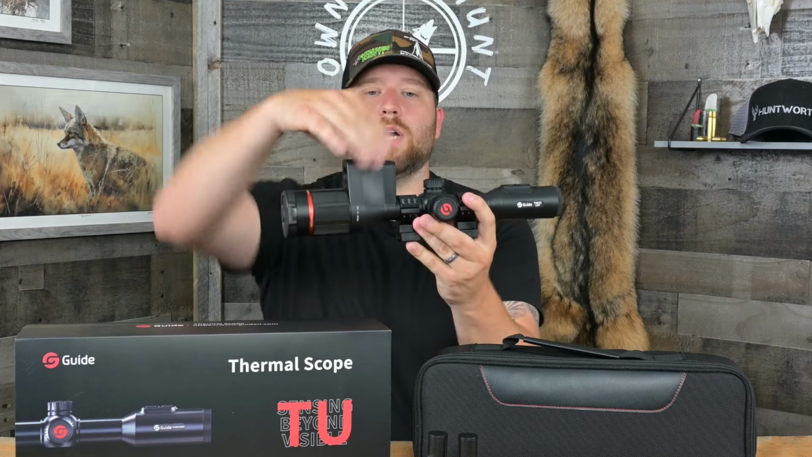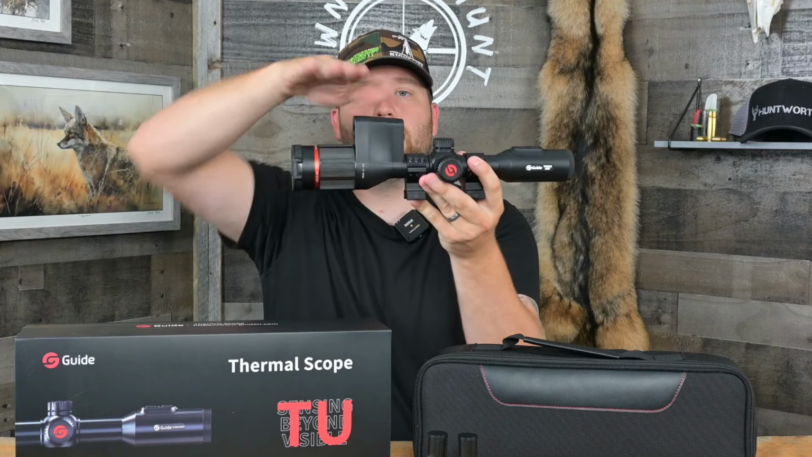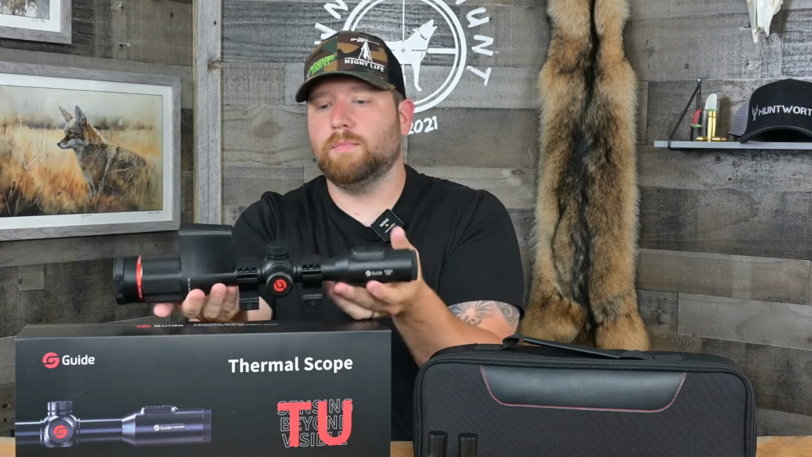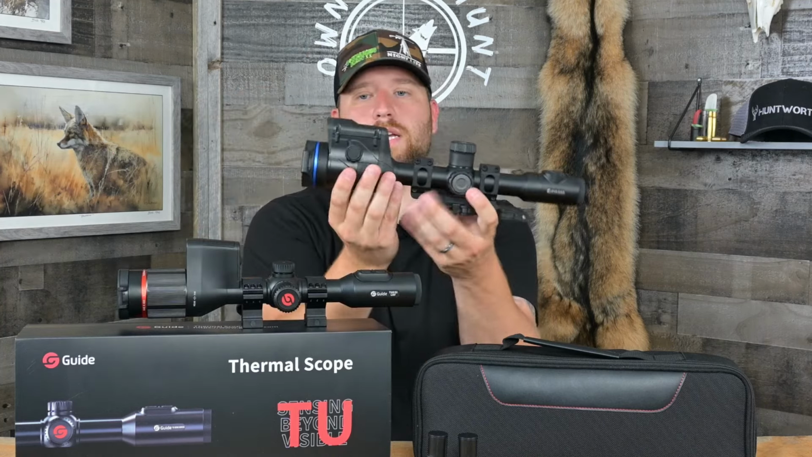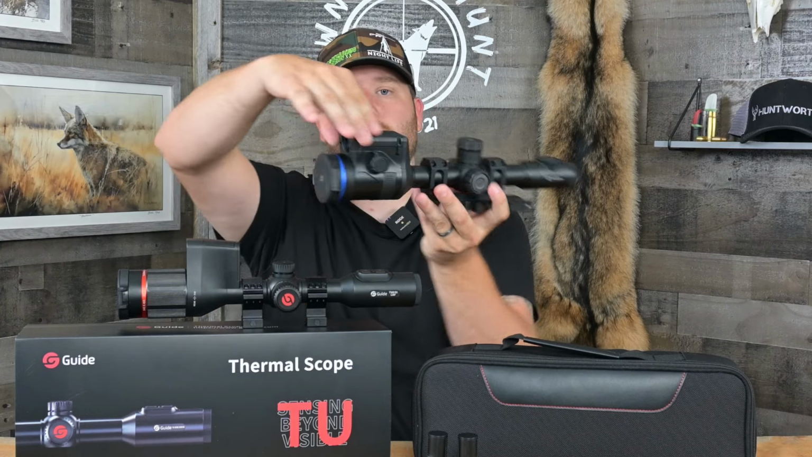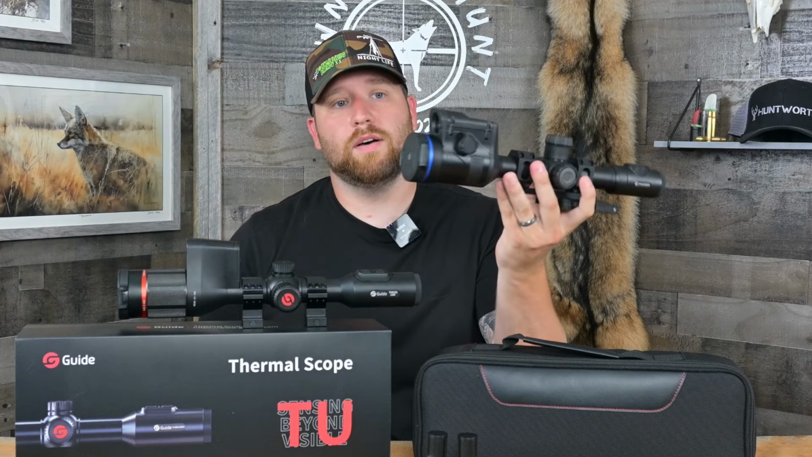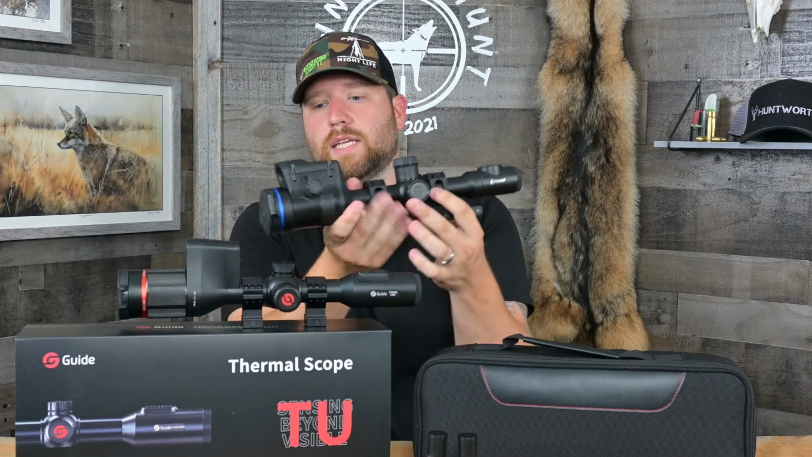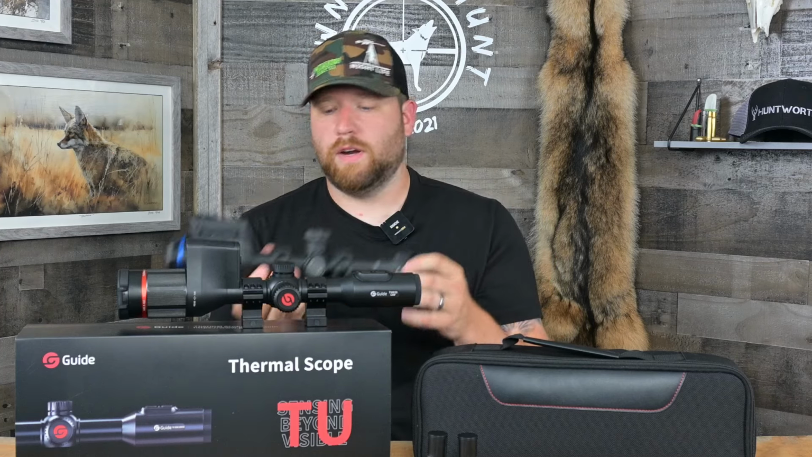Up top, as I mentioned, this is the laser rangefinder. It does protrude a little bit. It's a little bit higher. I did bring my Pulsar scope in to show you guys the similarities. Obviously these scopes are strikingly similar, but the Pulsar's thermal laser rangefinder sticks up pretty high as well, and so I just wanted to show you that. It's very comparable, you know, slightly different design, but very comparable.